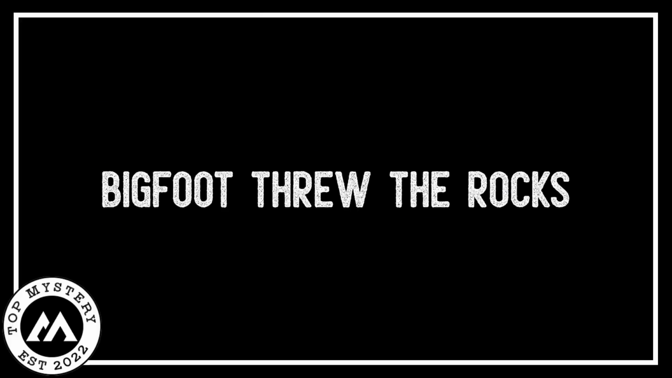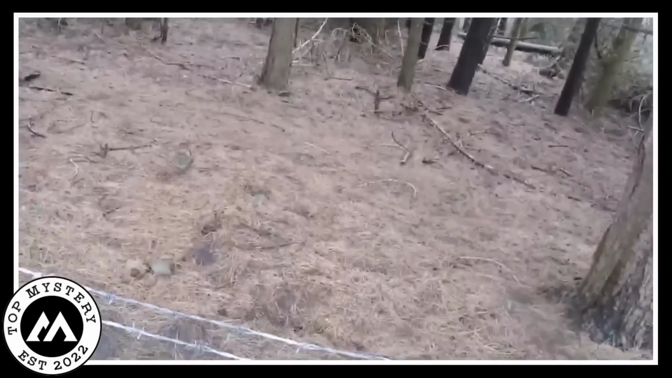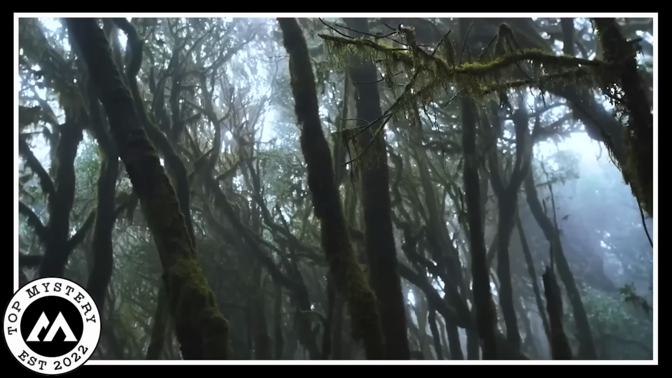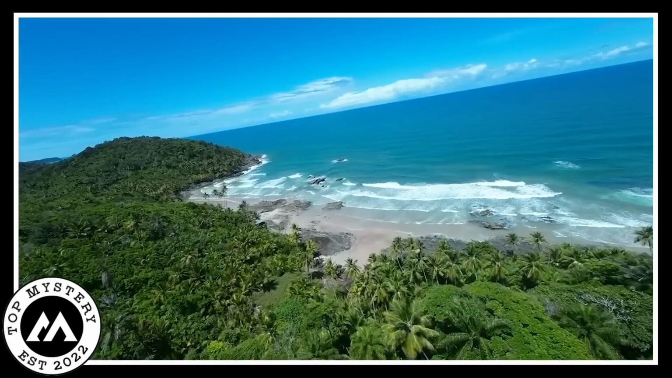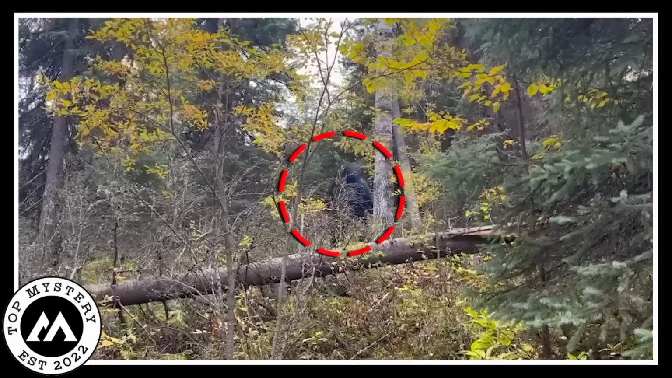Bigfoot through the rocks. In a thick jungle, there is a mysterious animal with shaggy fur and big feet. People talk about it in spooky stories around the fire. One day, a man wanted to capture nature's beauty with his camera. Little did he know, something extraordinary was about to happen.